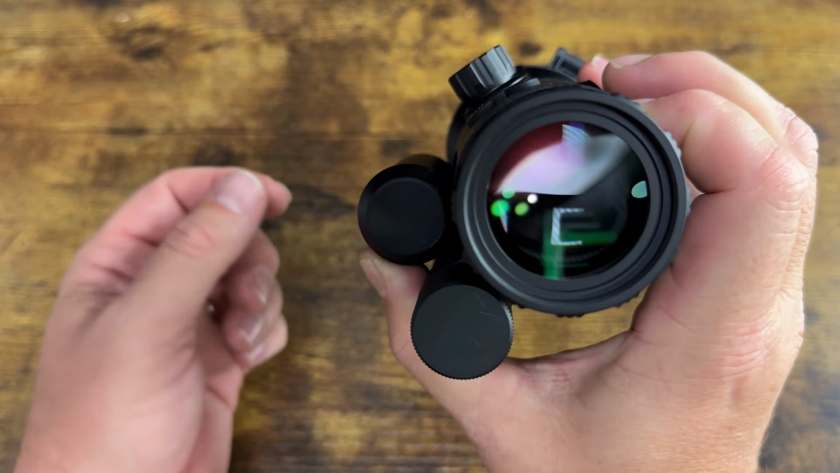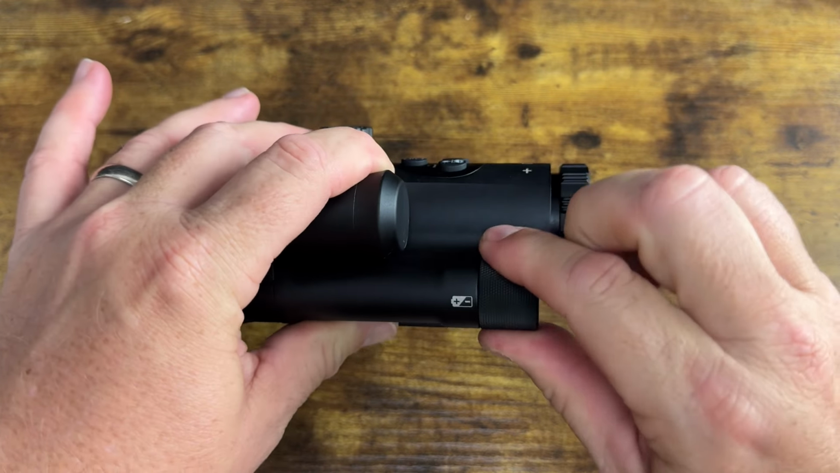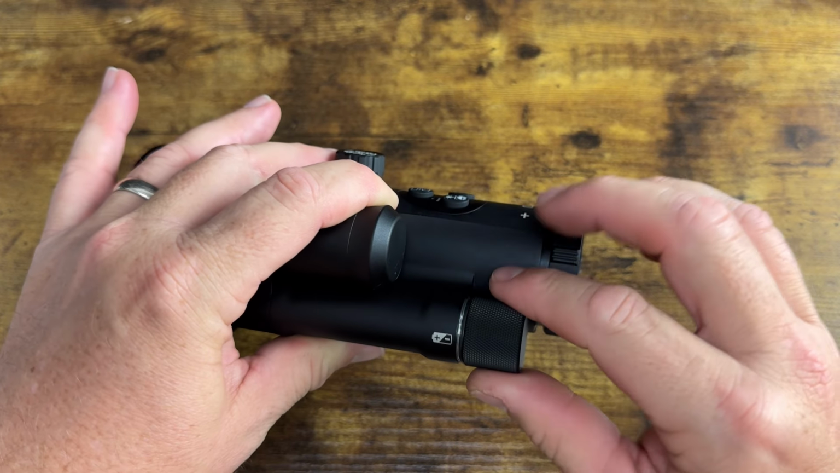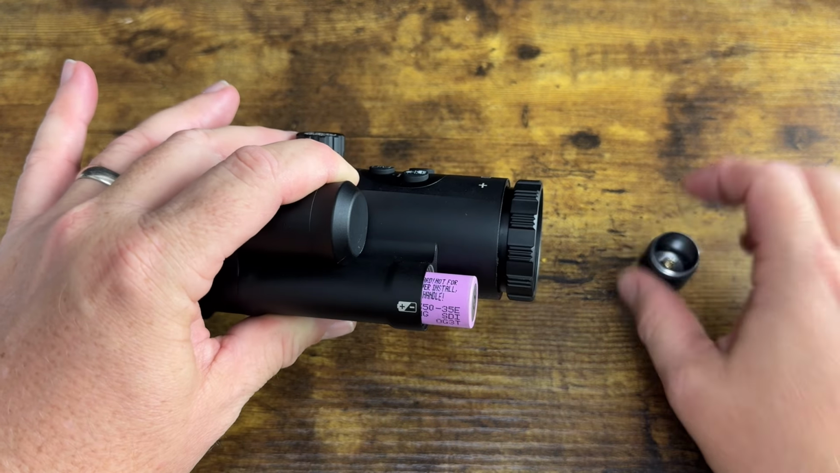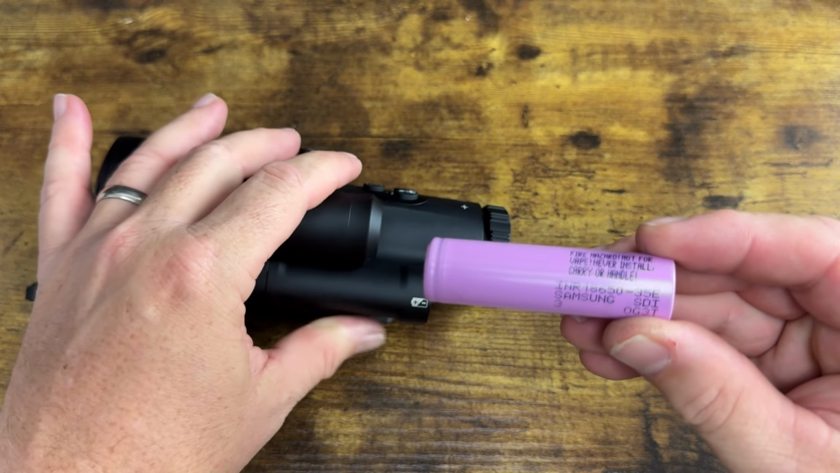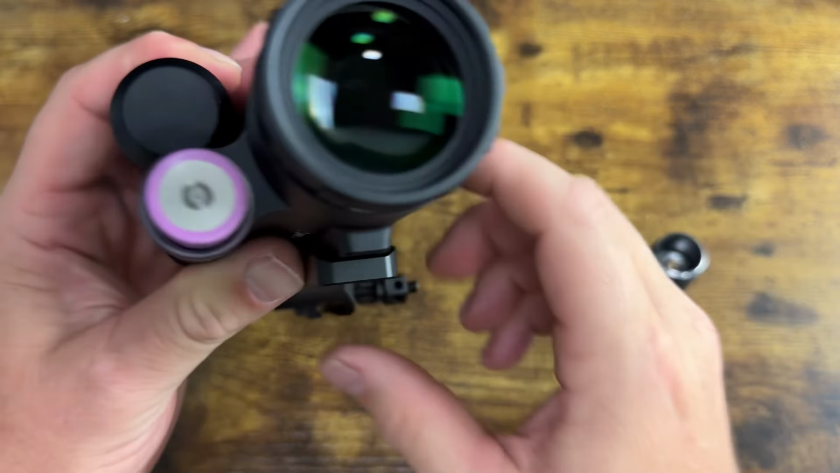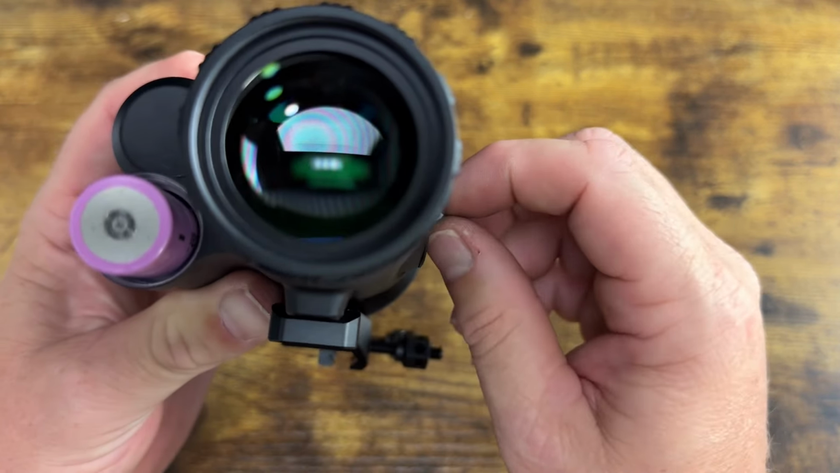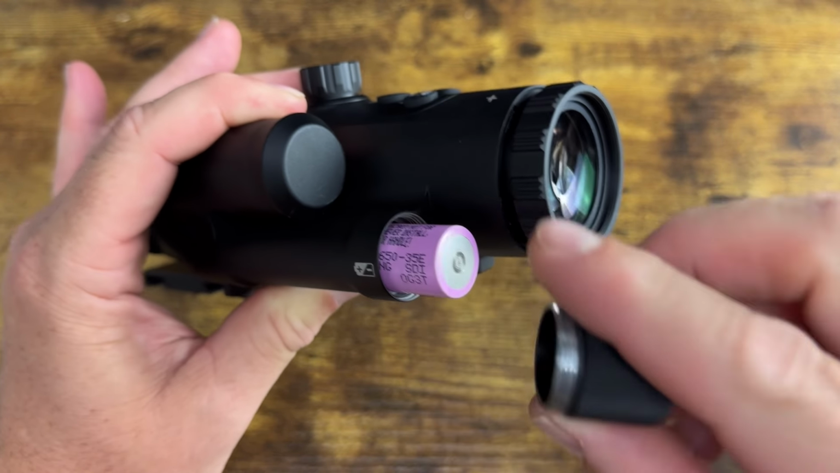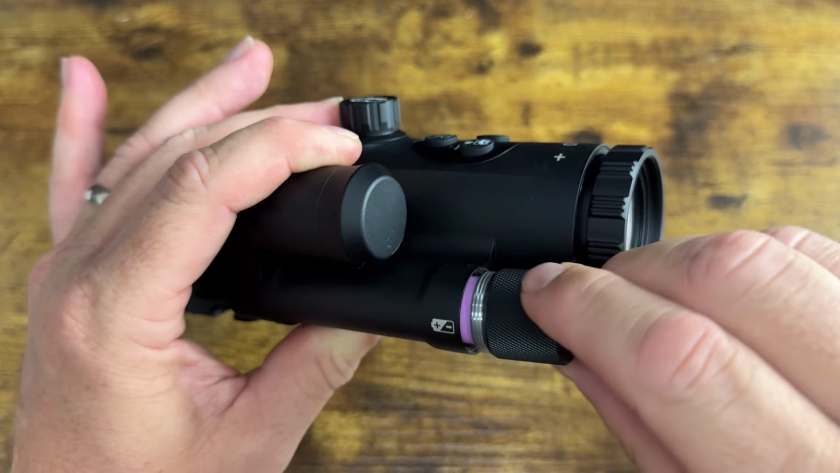Okay, we're off. The battery is a rechargeable battery. It is a 18650. Now you can charge it over here. Take this port off. It comes with the charging cable that I showed you earlier, and it will charge this battery right here. You can buy extras.